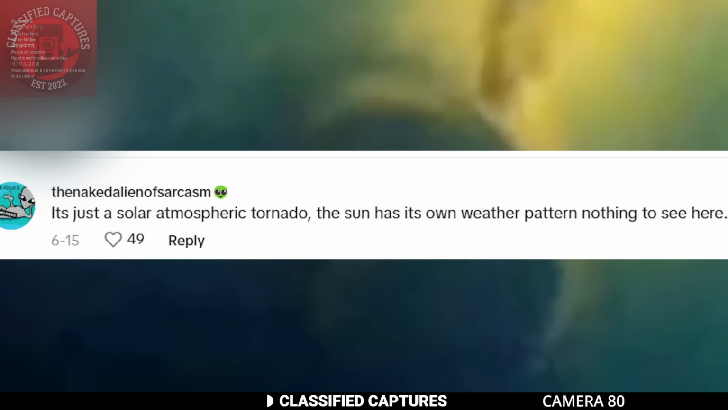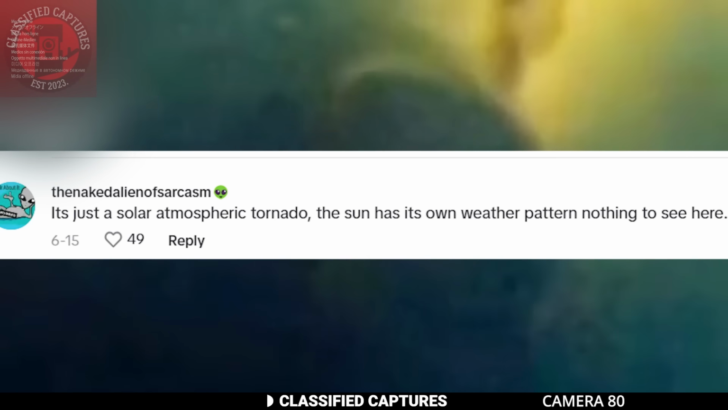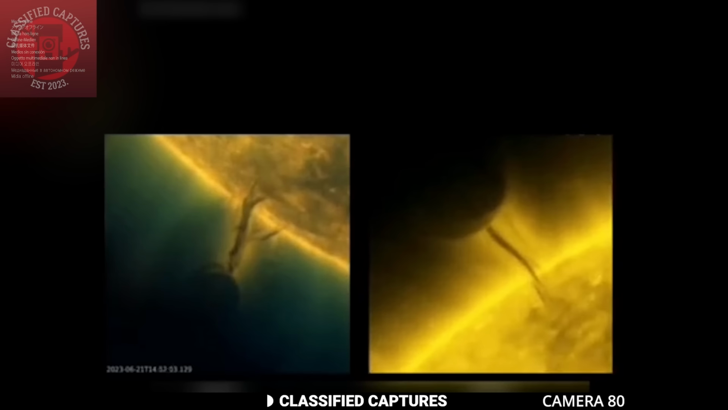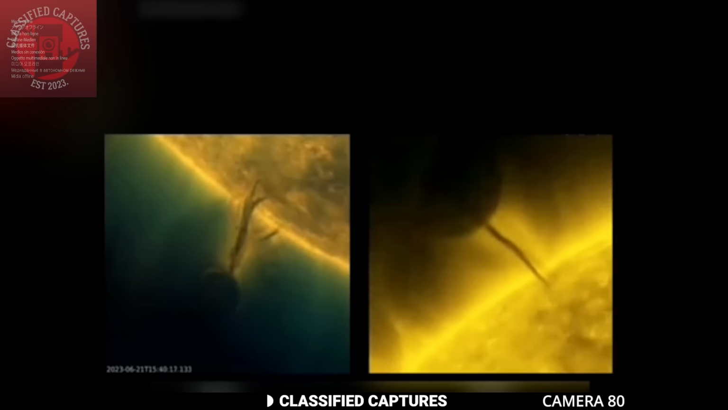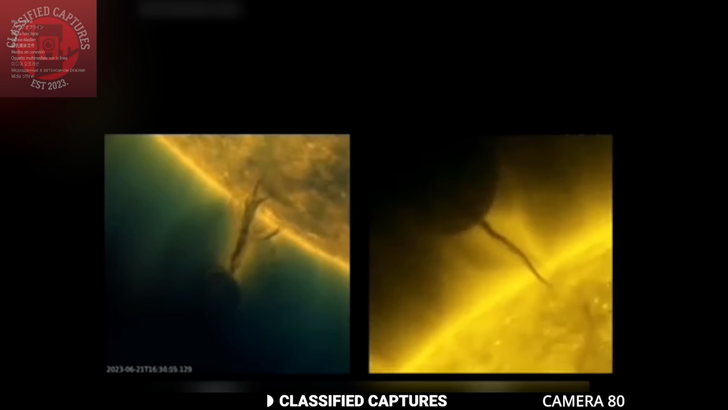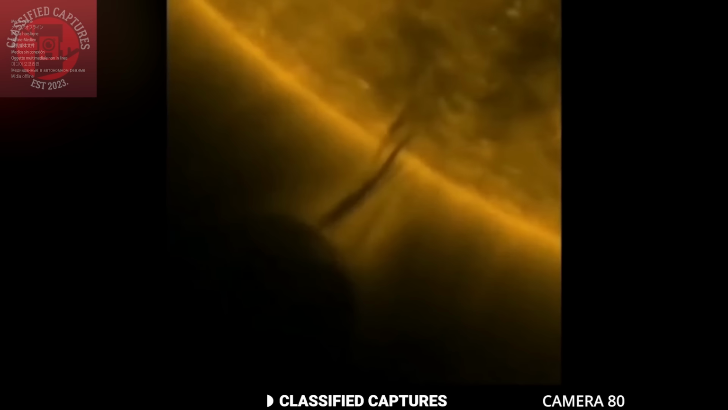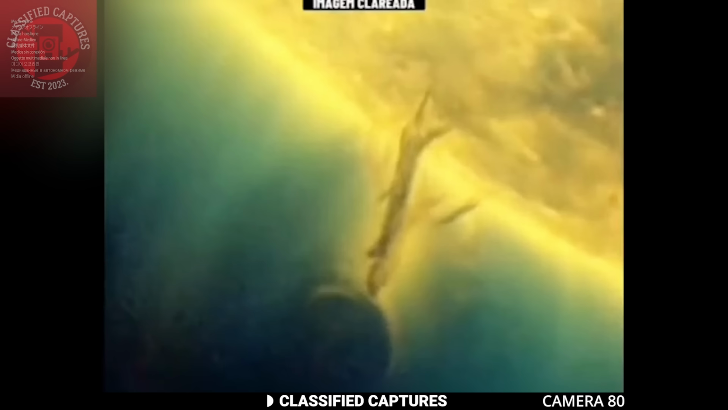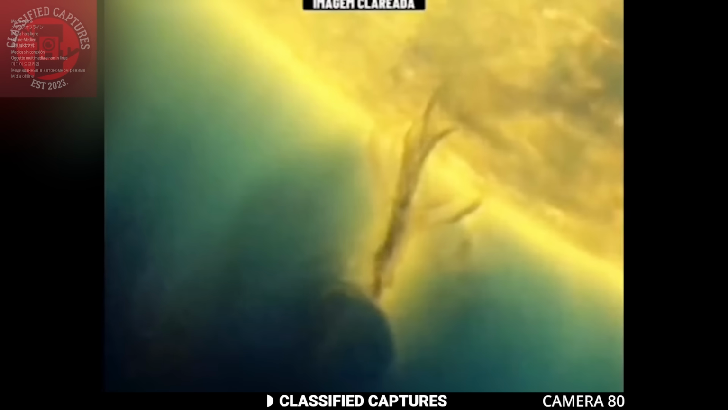However, a commenter had a different take. One commented on this: a solar tornado is a phenomenon where solar material gets twisted into a tornado-like shape by the sun's magnetic fields. It's a natural event, but still incredibly fascinating to watch. The forces at play on the sun are immense, creating these dramatic and powerful structures. So what do you think? Is this dark mass an alien energy siphoning device or just a natural solar phenomenon?